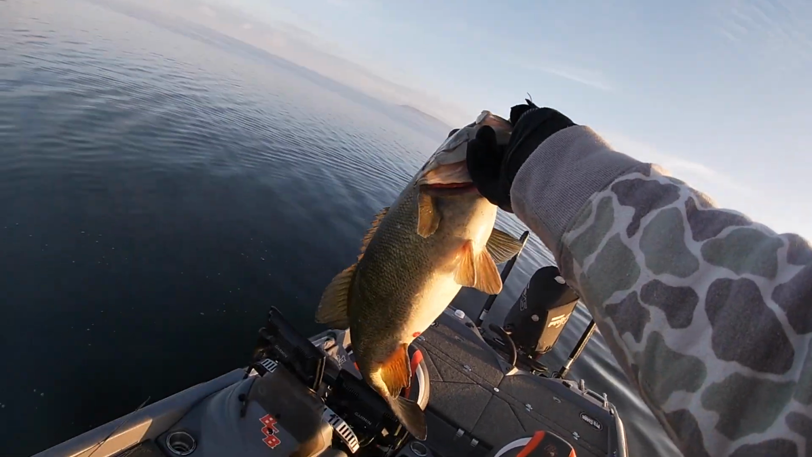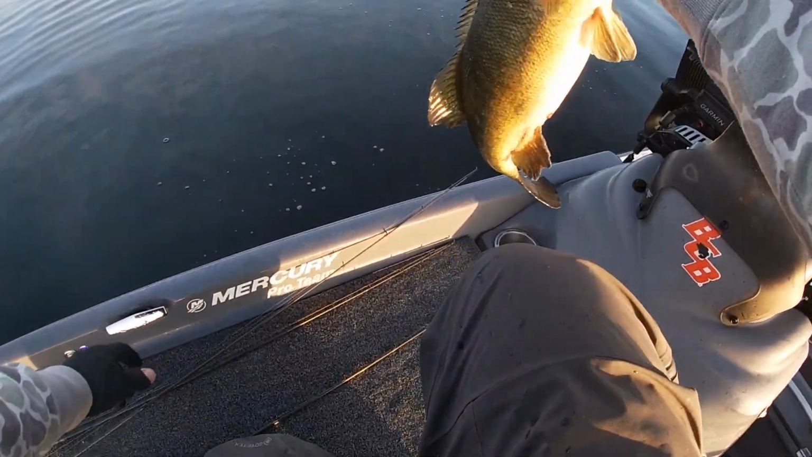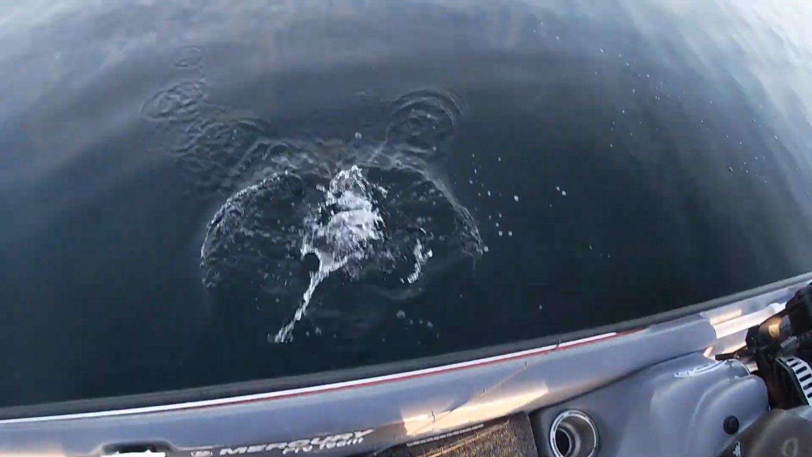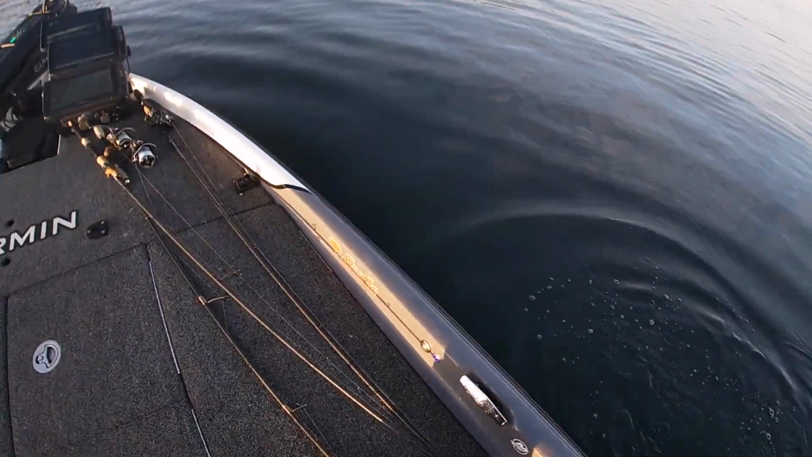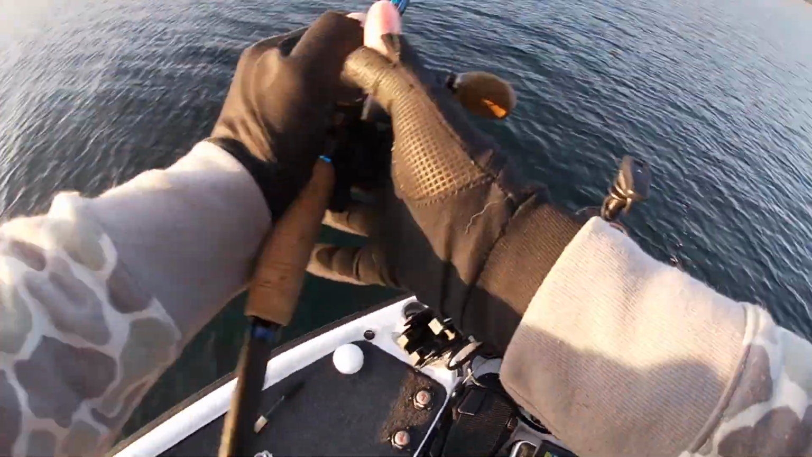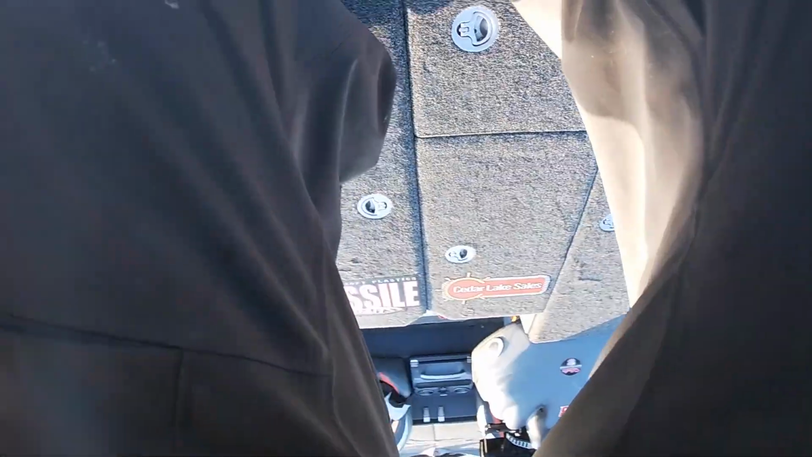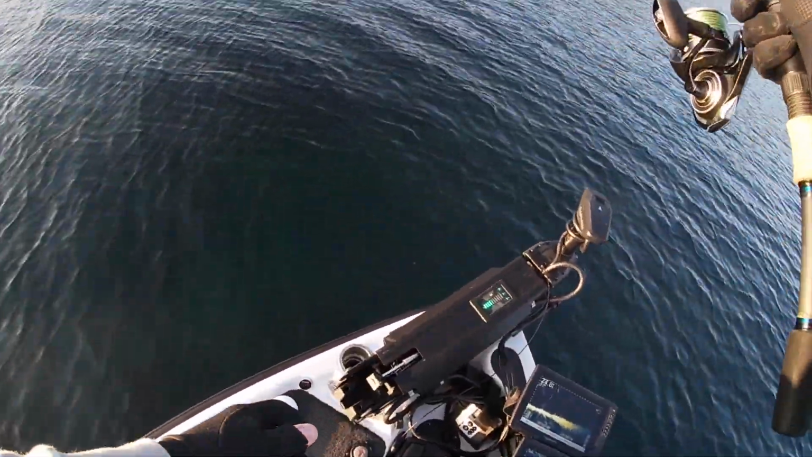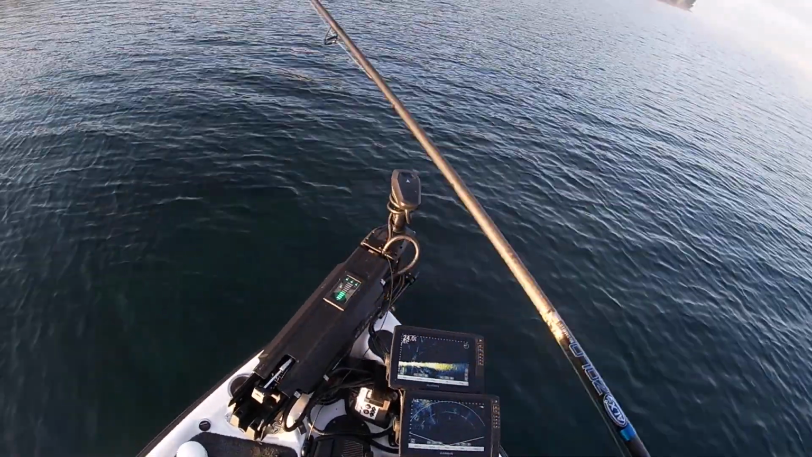Look at the belly on him. Gosh dang. Down it goes. Before they know the boat's here. It was a sand spot, that's why.